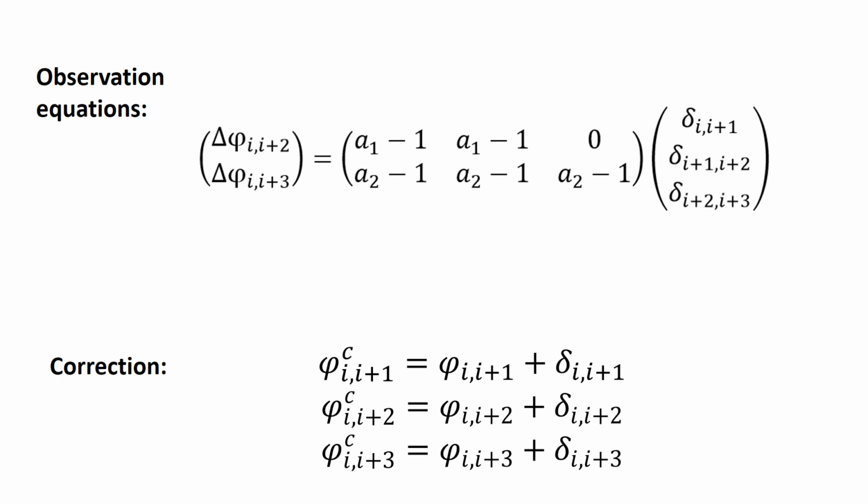So using this assumption, we end up with this overdetermined system of equations, and the unknown bias terms can be estimated using a least squares inversion. After the estimation of the bias terms, every single interferogram can then be corrected using these equations, as you can see at the bottom.